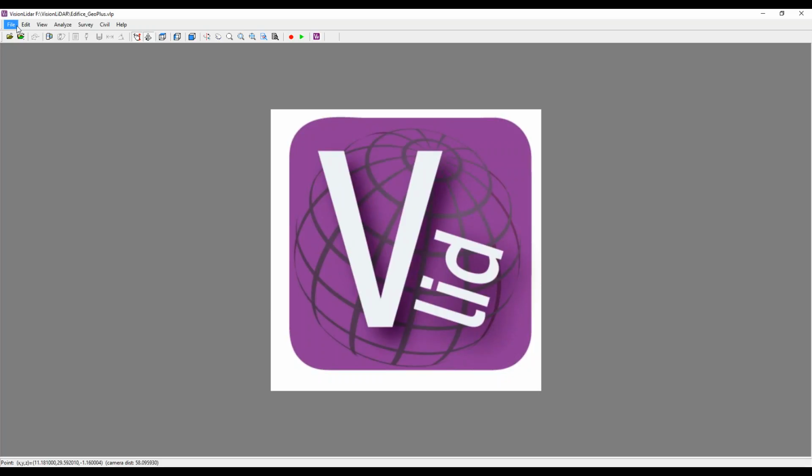So like we heard in the introduction, VisionLiDAR can manage literally billions of points, which can be really great because in comparable software you can't even see sometimes over 1 million points in certain CADs, for instance. So VisionLiDAR allows you to create very, very large projects with a huge amount of points.